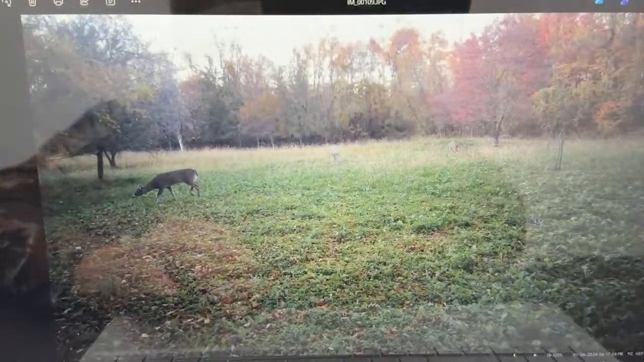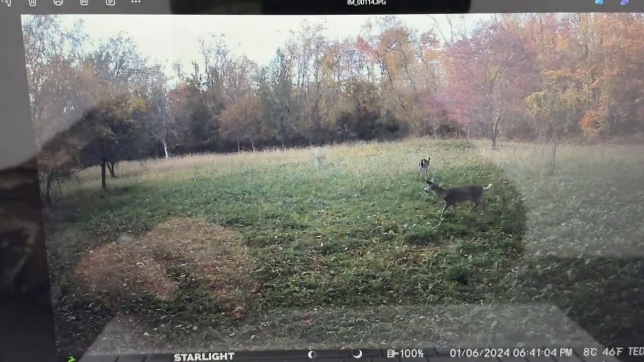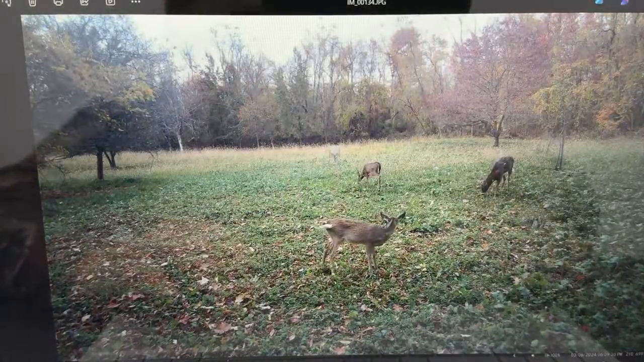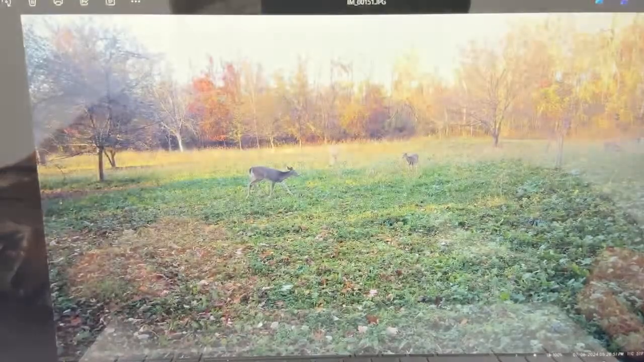Don't know how many more pictures there are. But there's a ton of pictures on this. And I kept this out for a long time. A couple doe. Okay. Yeah, and that's it for that. That's just good. So we're going to get out of this.